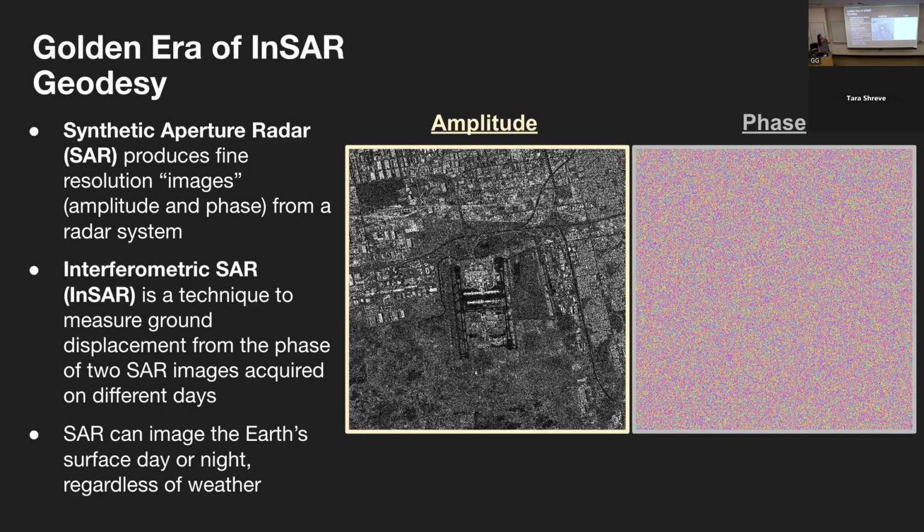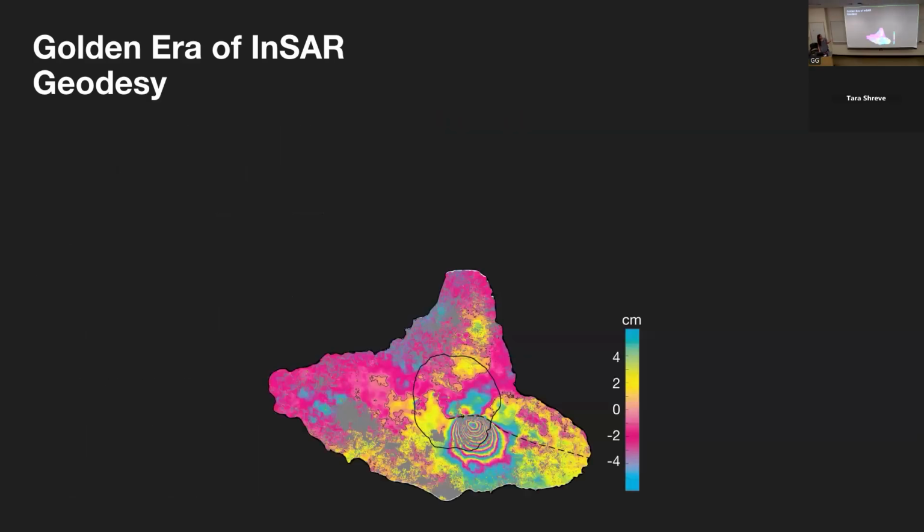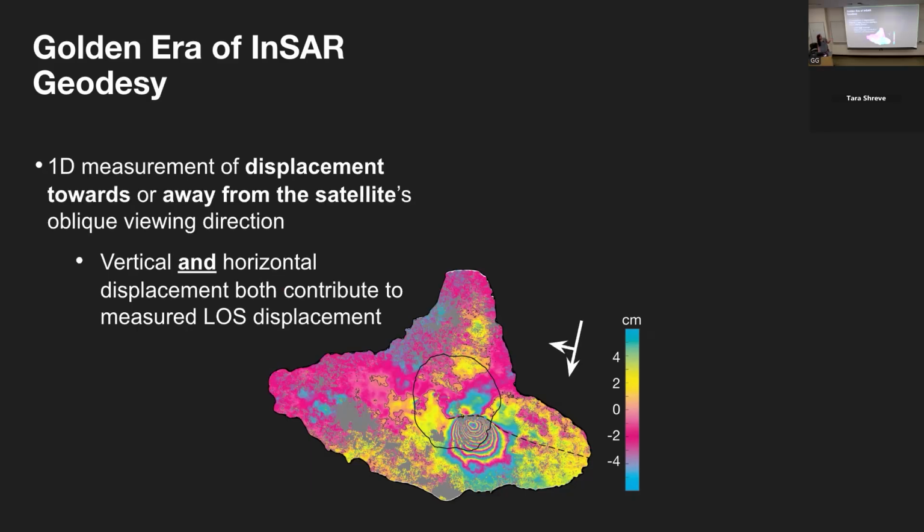The phase for a single image looks random, but when we take that phase between two different days, we can create an interferogram. And so this is where we can measure that displacement between those two time periods. This is an example from Ambrym volcano. We can see all of those color cycles, which we call fringes in InSAR speak.